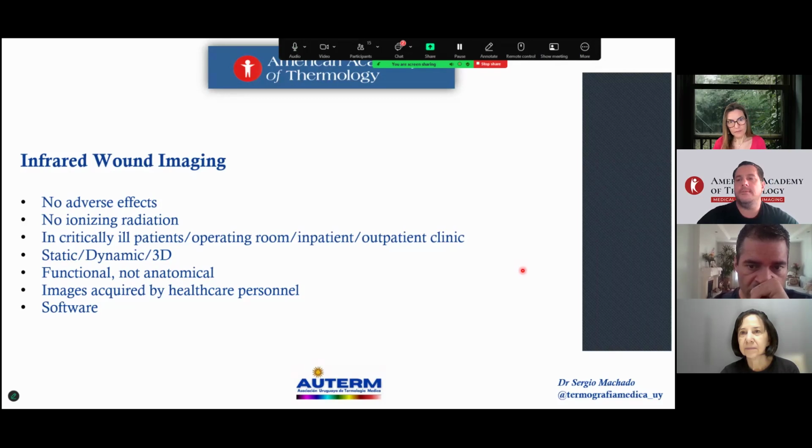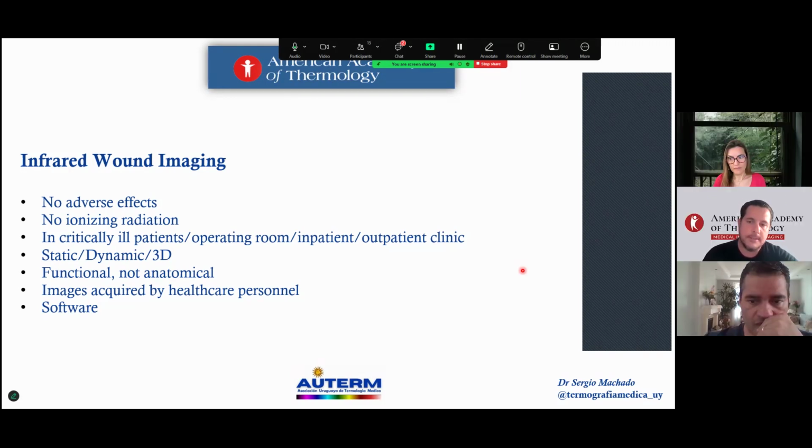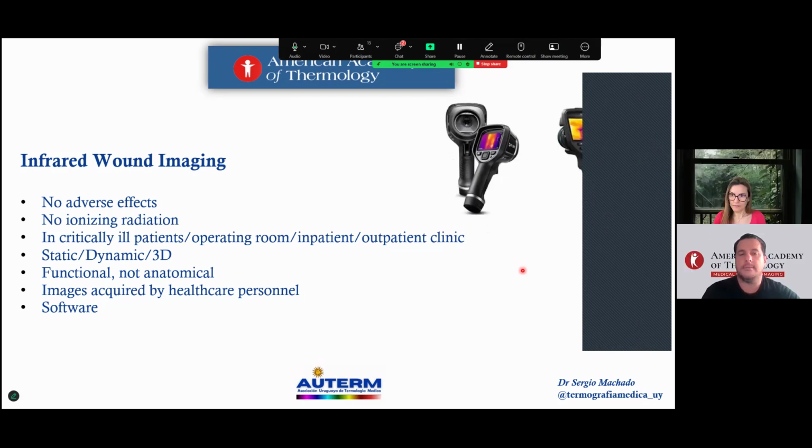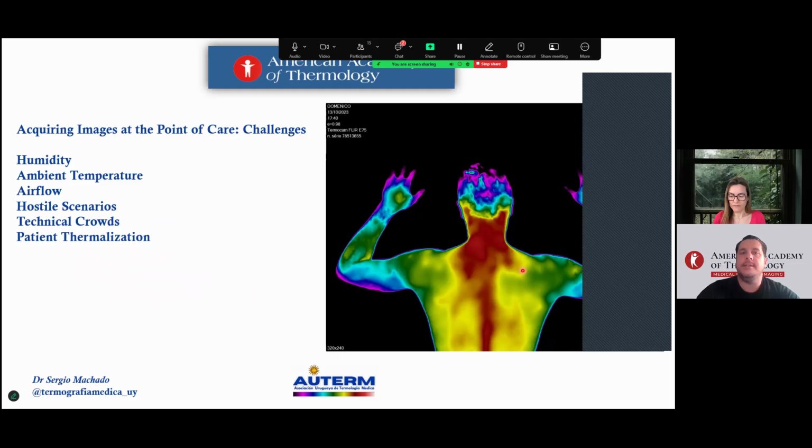Remember, it's a functional, not anatomical, study. The imaging needs to be acquired by healthcare personnel, with teaching and learning of thermography at the bedside, and operated by software using different sensors. Acquiring images at the bedside, at the point of care, is the real point.